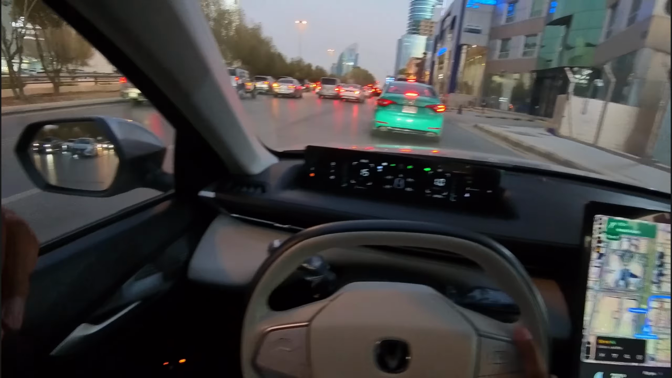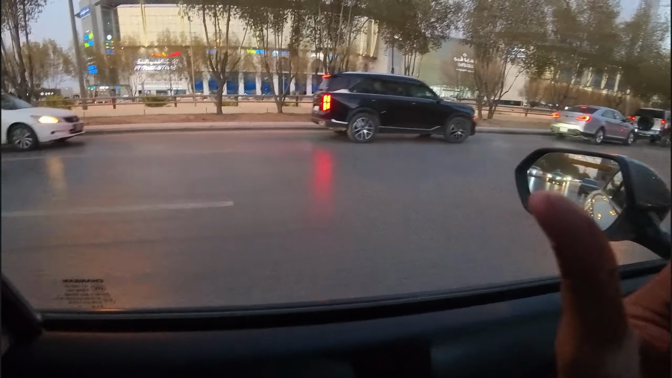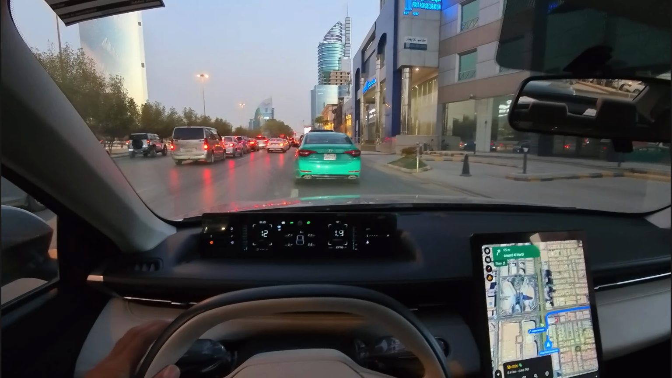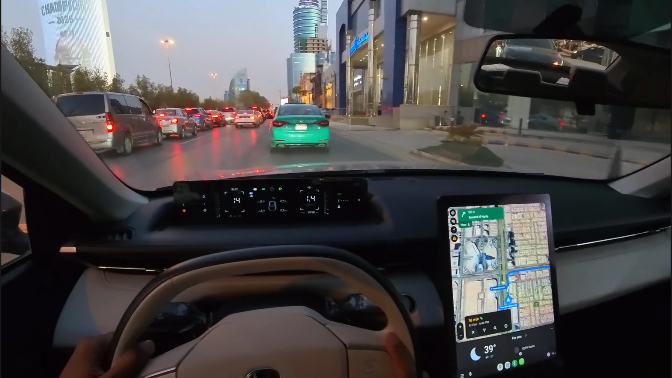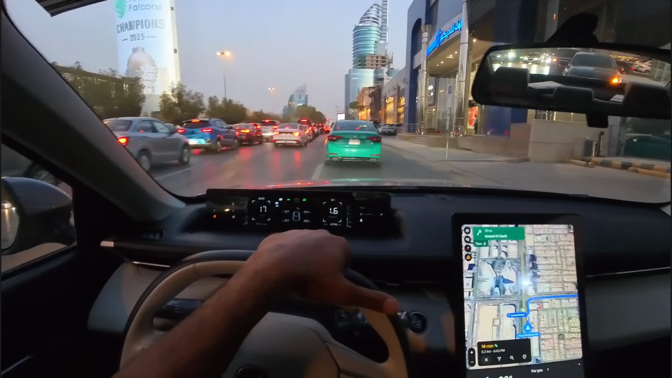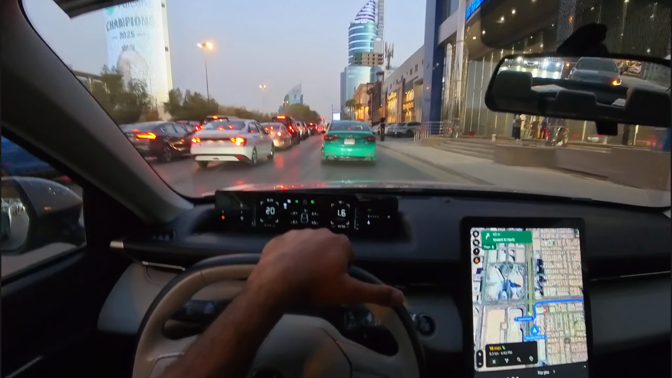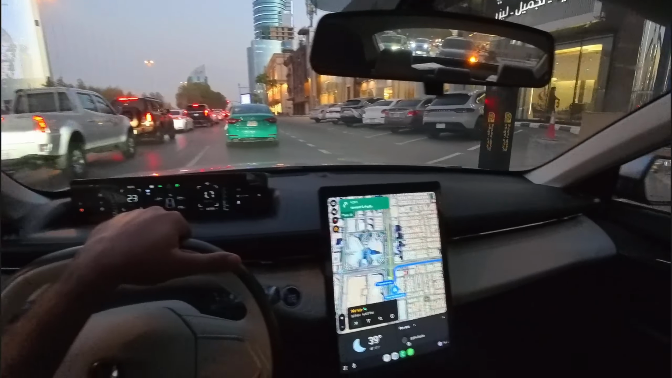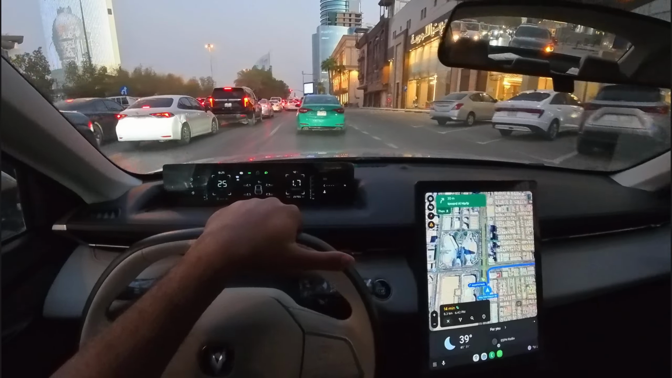Olaya View. There's the fitness time. I just actually came from over there. Now alhamdulillah we have a catalog of, I believe, more than 170 videos moving around different areas of Riyadh.